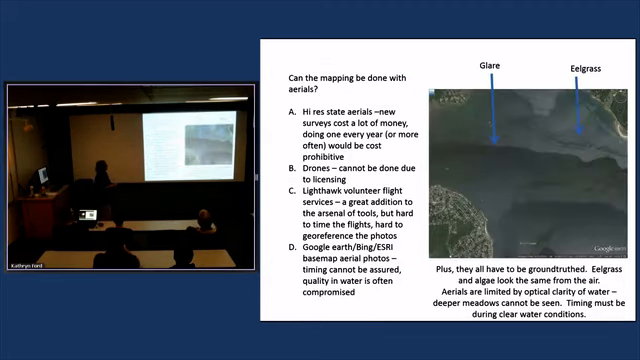So can our mapping needs be met with aerial mapping? And if any of you have been doing aerial mapping before, it's pretty expensive. The high resolution state aerials cost about $300,000 for a survey. They're taking a long time because in order to get good images of the grass, you have to deal with glare. You want it at a certain time of year to get maximum growth of eelgrass. And so some of our surveys are taking 2 or even 3 years to complete for the whole state.